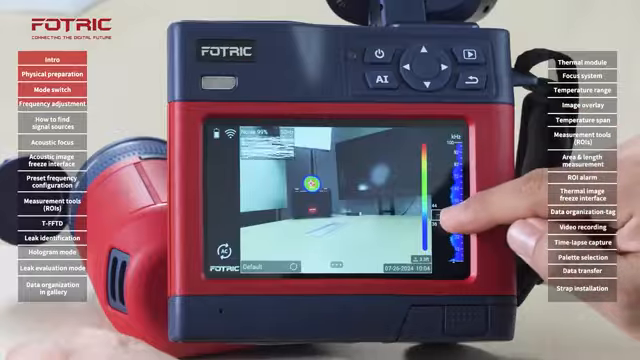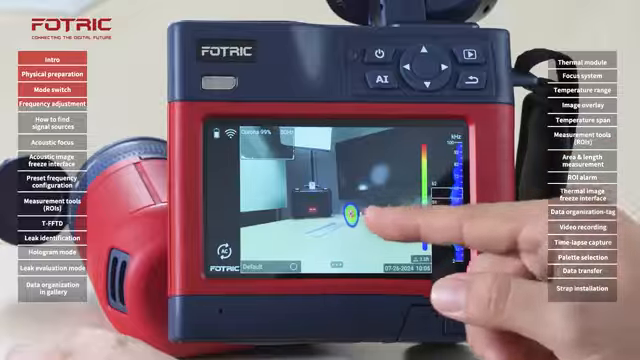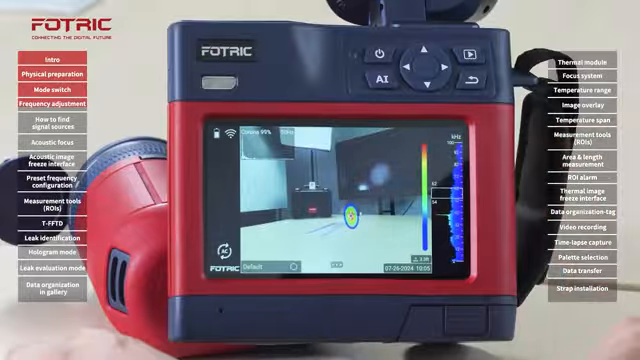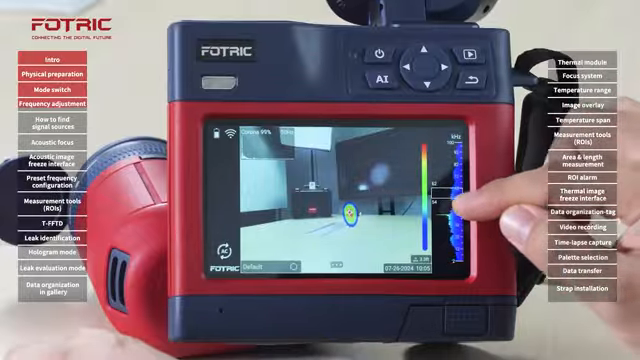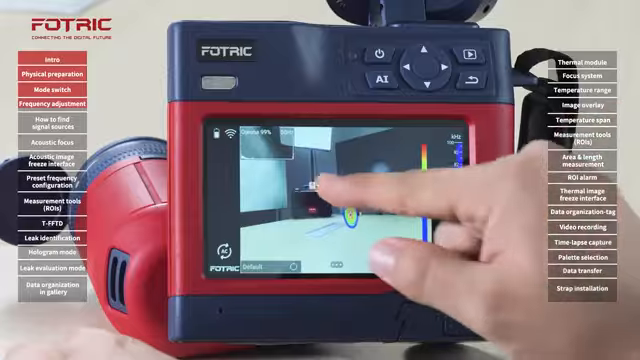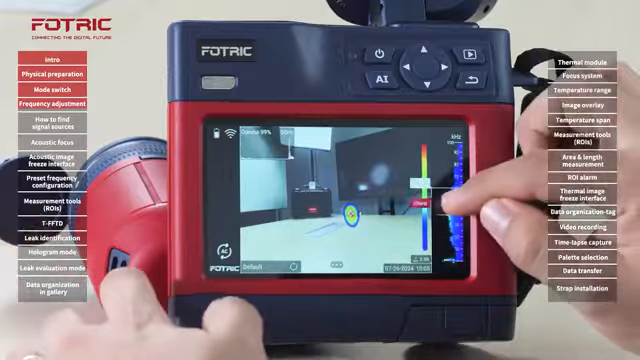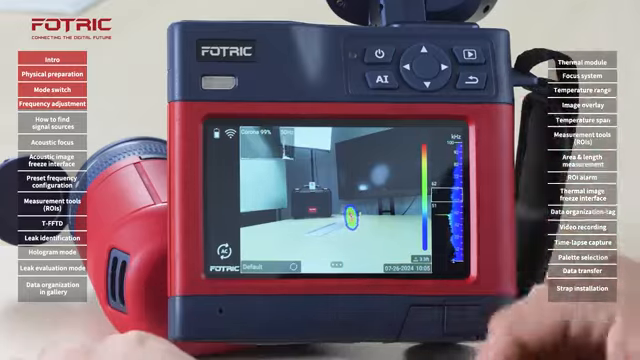However, if I keep moving the bar a little farther, that emission or the location of the problem shifts to a different position. This will show me that I can filter out the original source, which is not what I'm interested in, and focus on a different location of the spectrum.